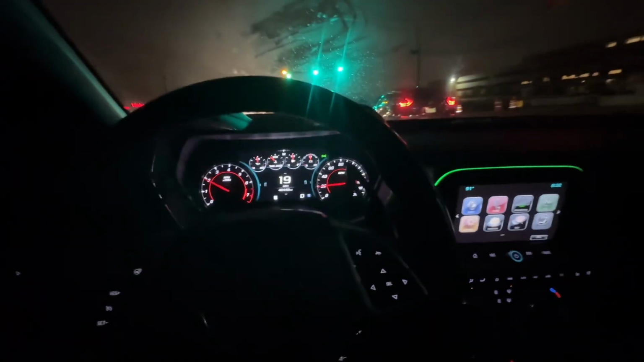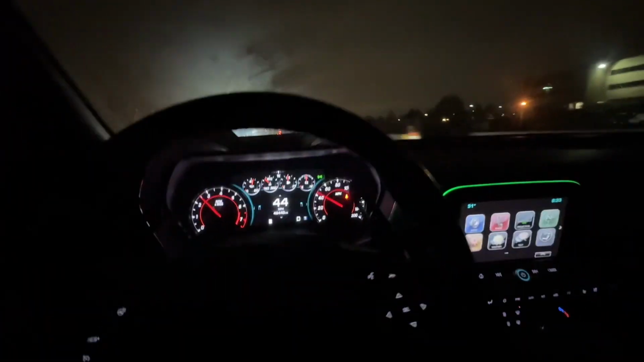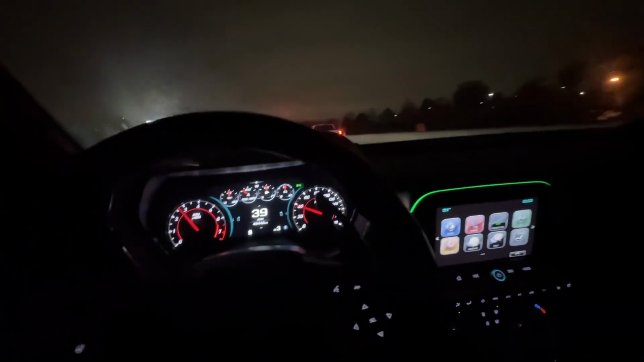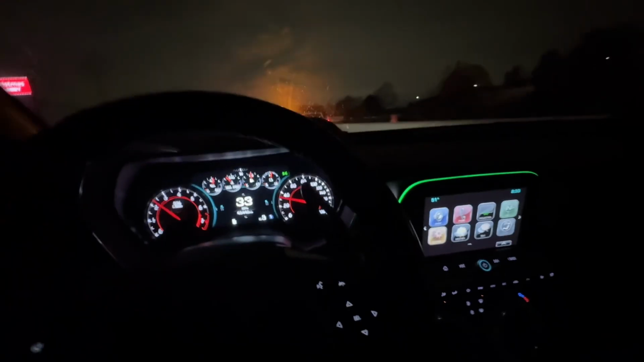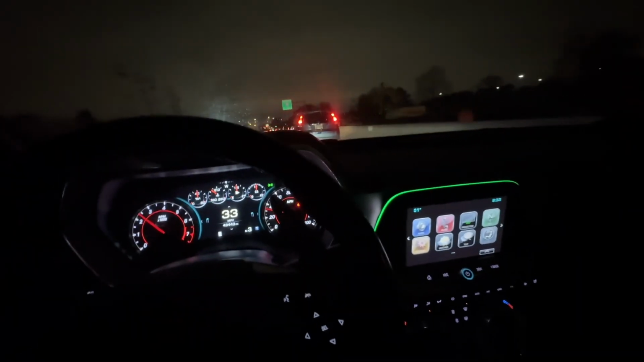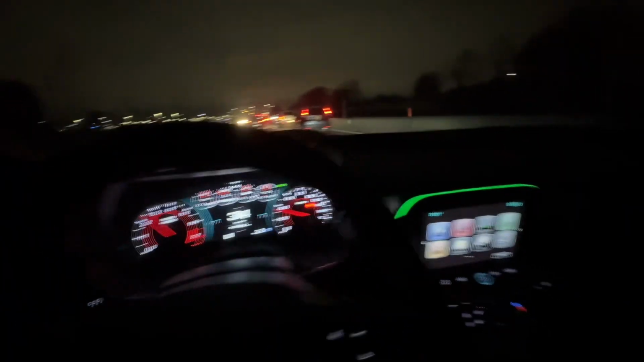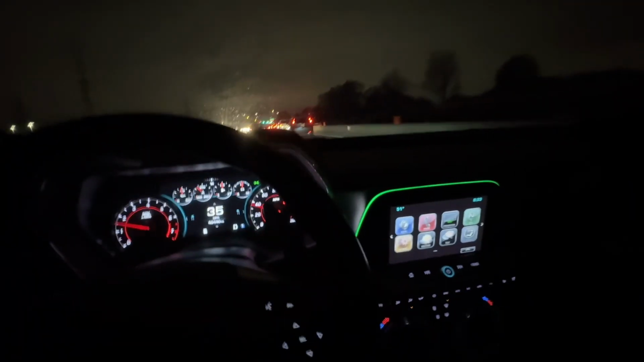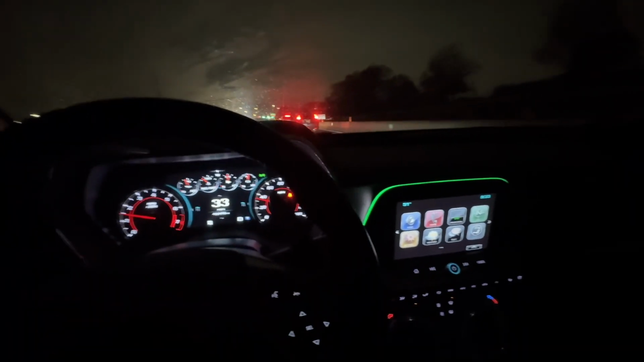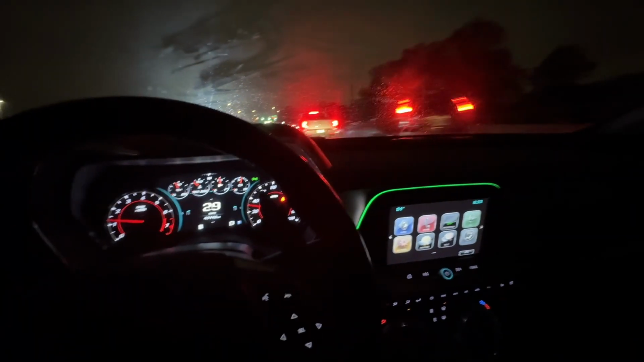I probably wouldn't be able to afford that spec, but I can definitely get a base M4 rear wheel drive with the comfort seats. So I'll probably end up doing that. I just really like the M4s, man. It's such a nice looking drive.